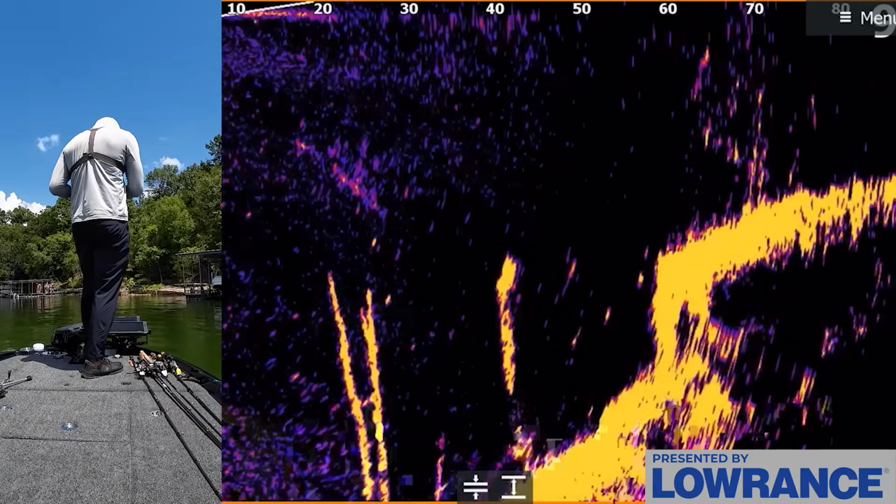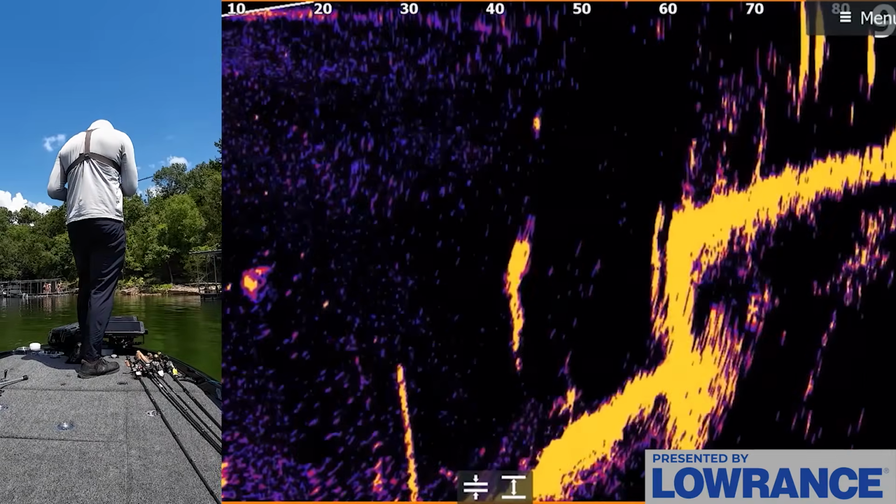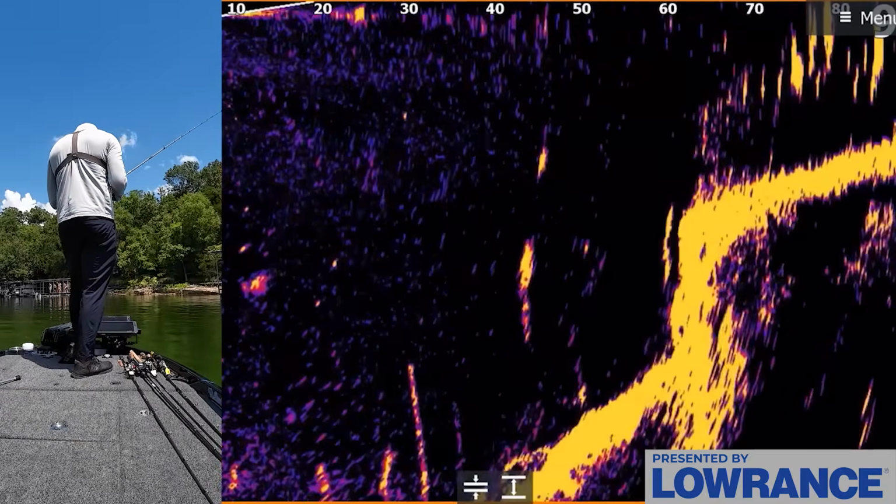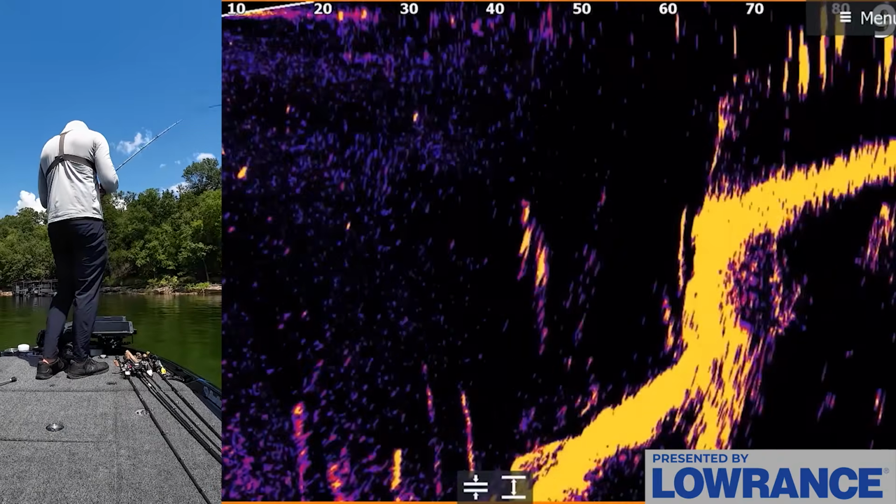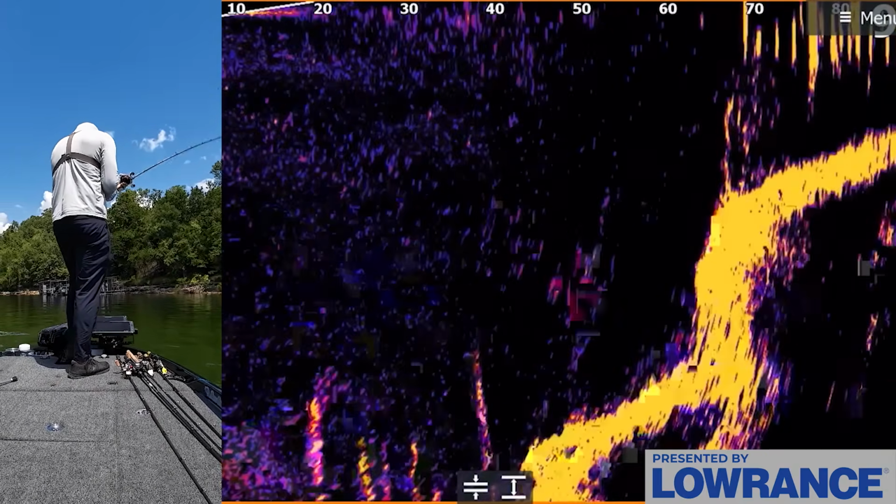But where's my bait at? There it is. Okay, my bait's falling right there at 40 feet, 50 foot. It's right where all those fish are. Any of them want to actually eat the spoon? Come on. Come on. Are any of you big enough to actually eat the spoon? That's the real question of the day.